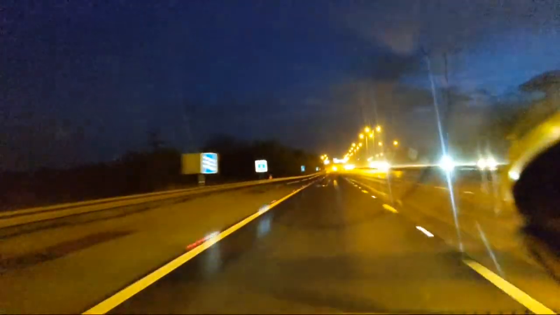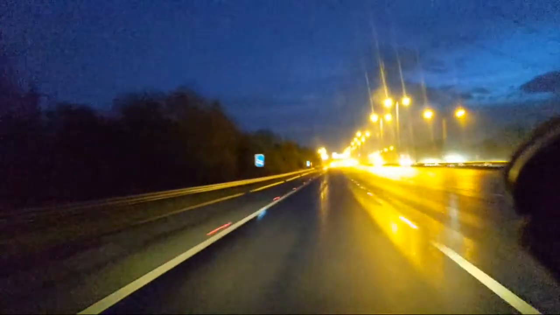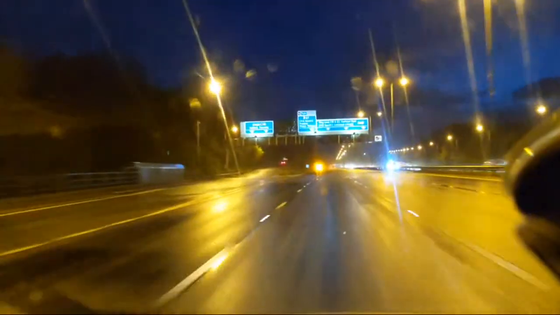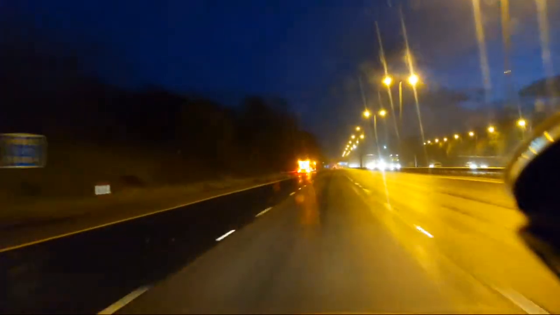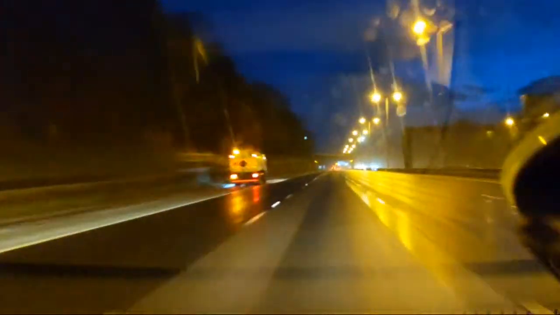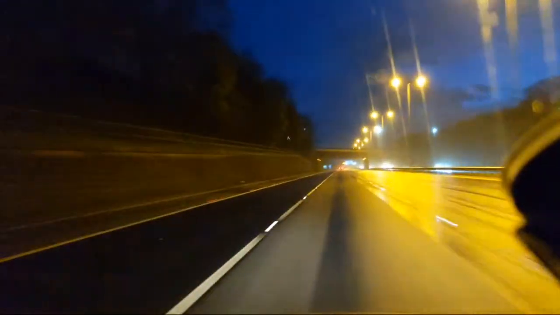Right, we've got massive flashing lights ahead. Don't think it's in my lane, but I'm going to pull out anyway because there's nothing behind me of any note. So, and there's no matrix set. Or has it got a road sweeper in front of it? Yeah, it's a road sweeper. That's alright then.